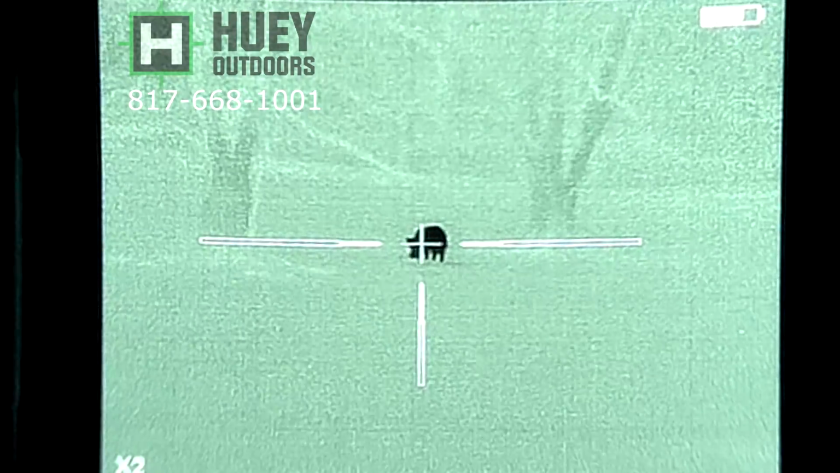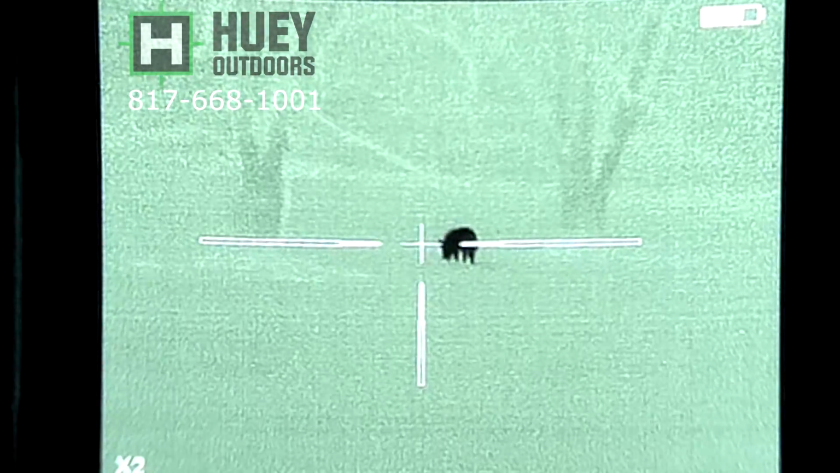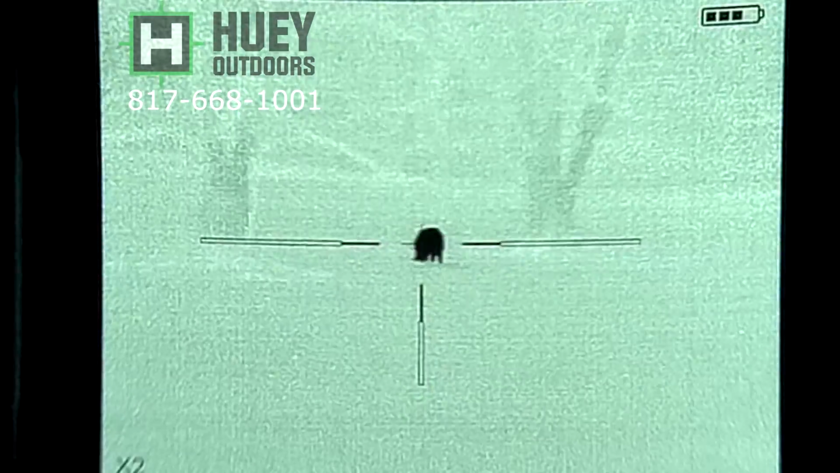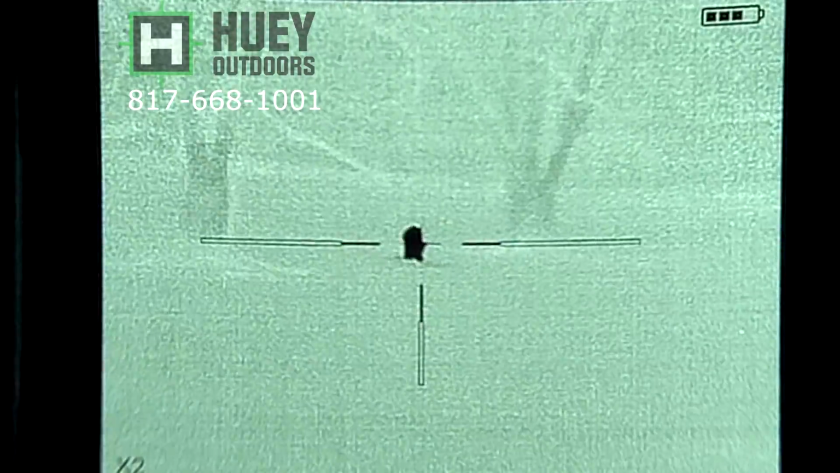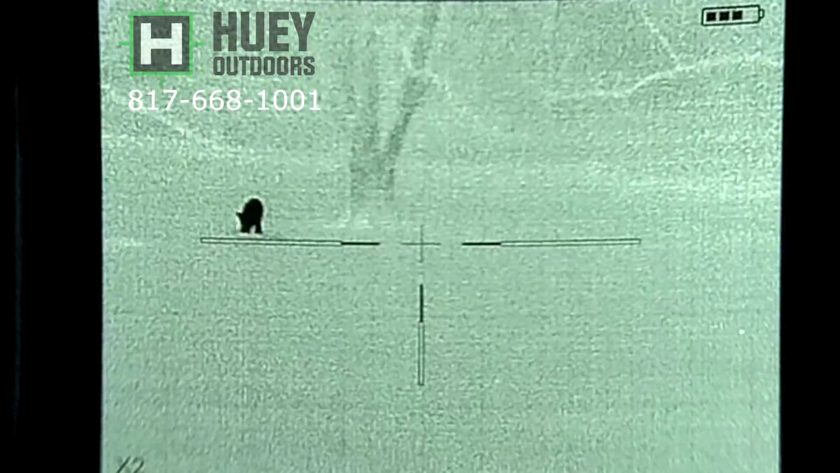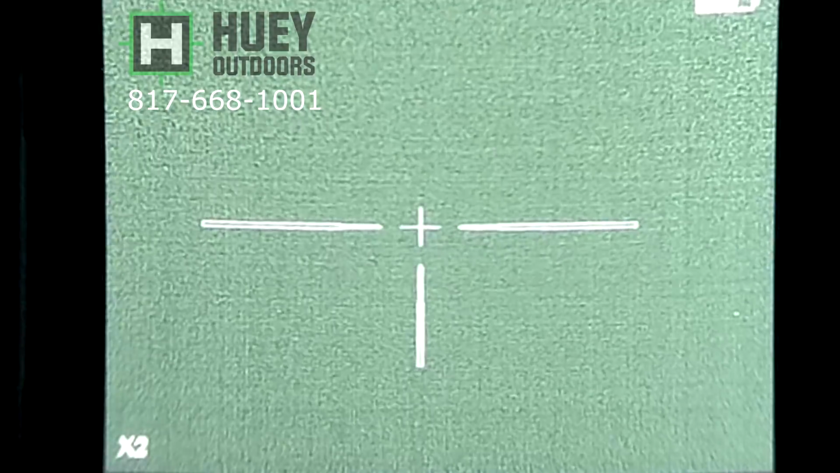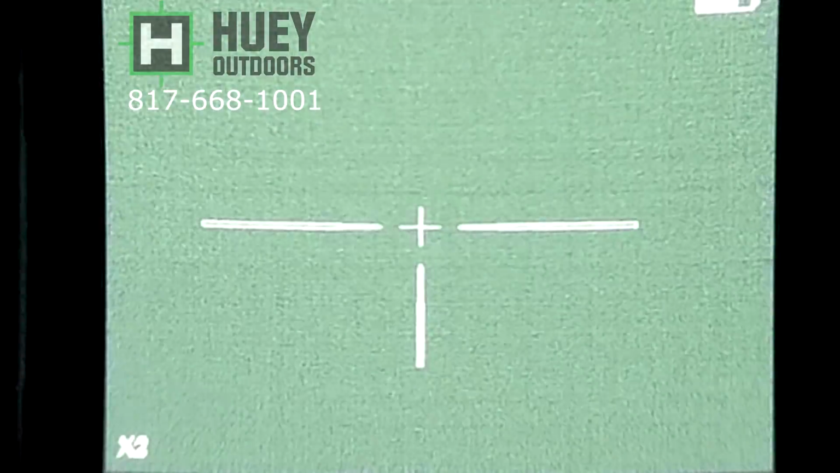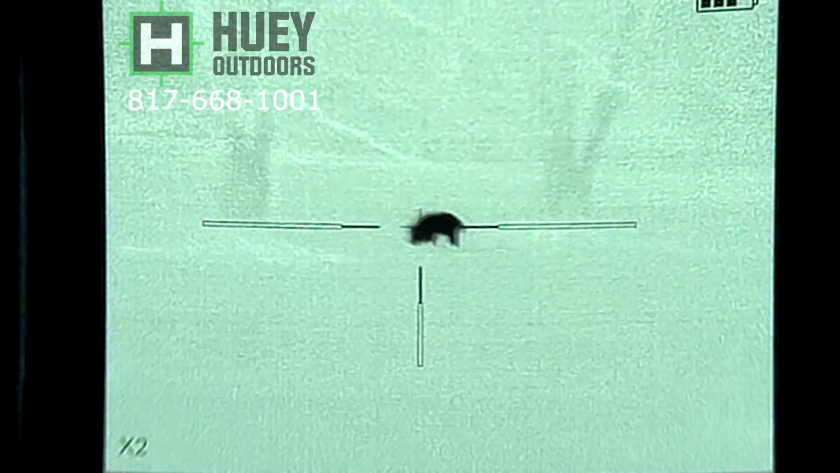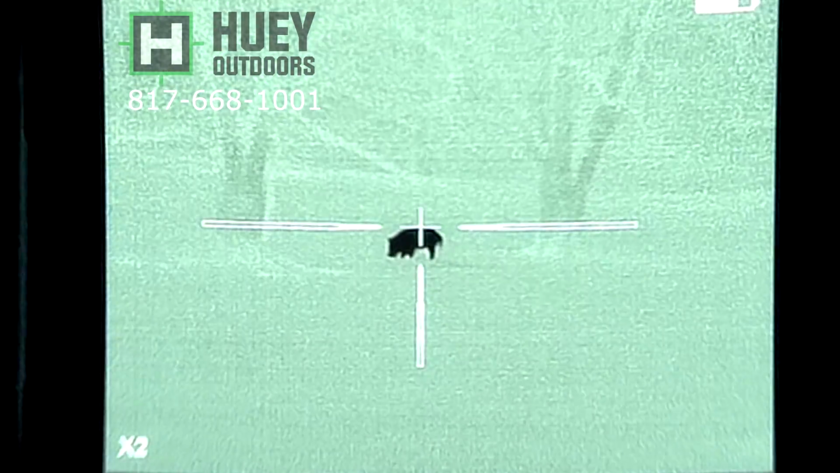This is recorded with the LPMR14, by the way. It is designed to record with the PVS14, not the thermal, so it washes out a little bit, but it still gives you a better image than what the video out does. Video out looks exactly like what the Trijicon's video out does because it's the same core. I was just nuking it there, trying to get the best image possible in the mist. Here we go.